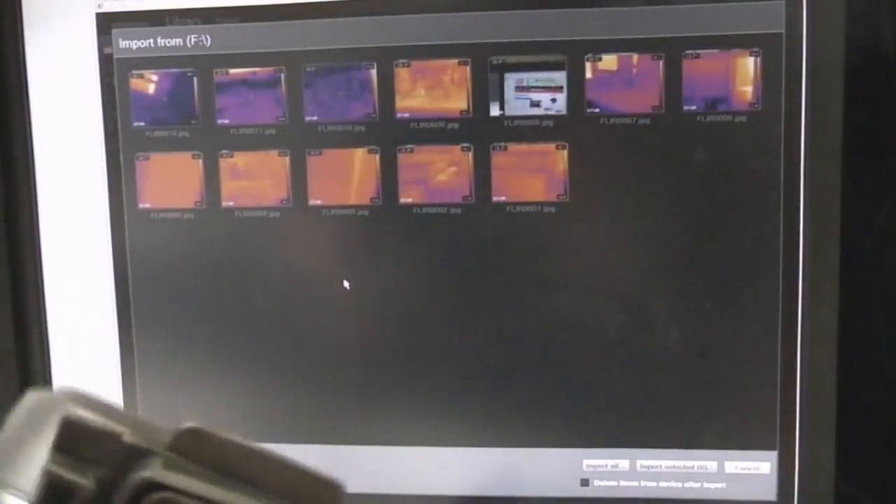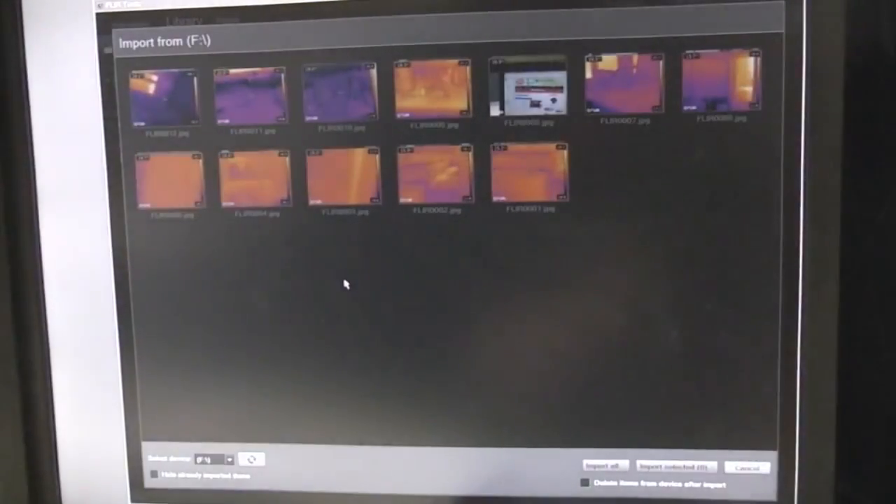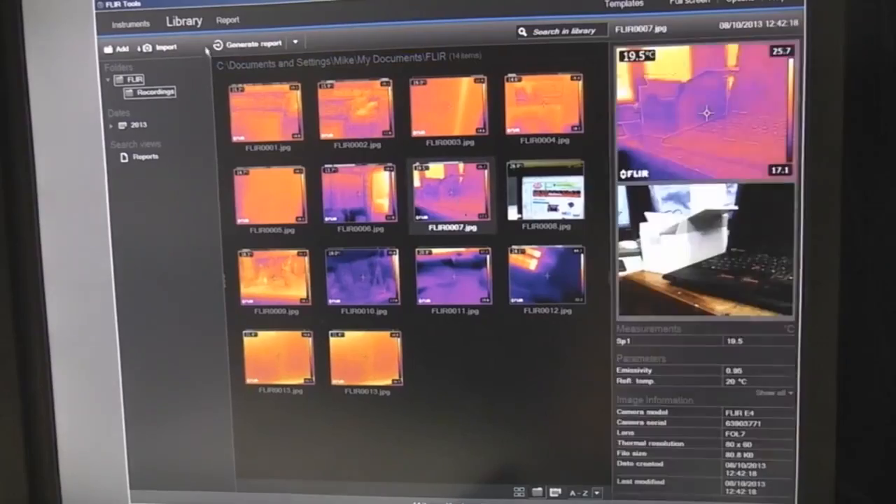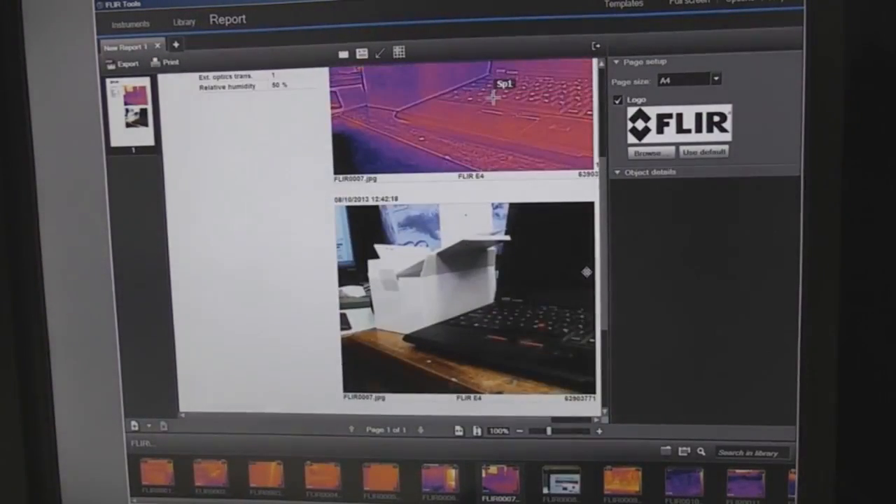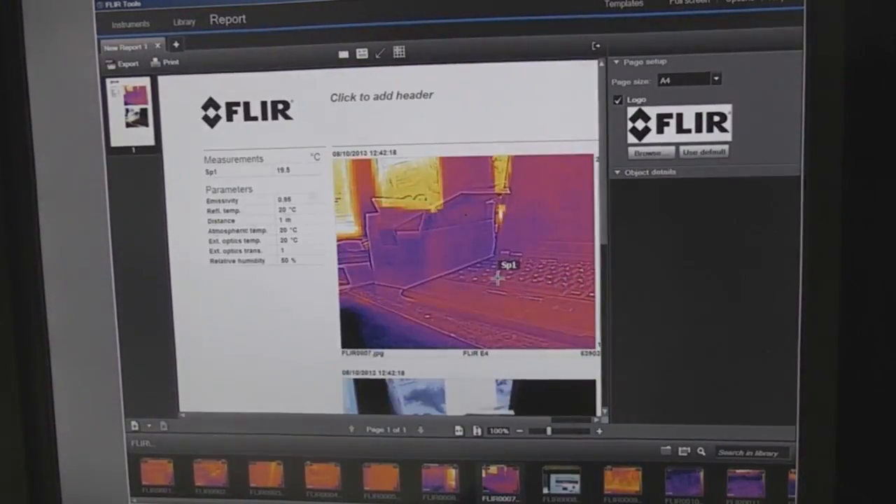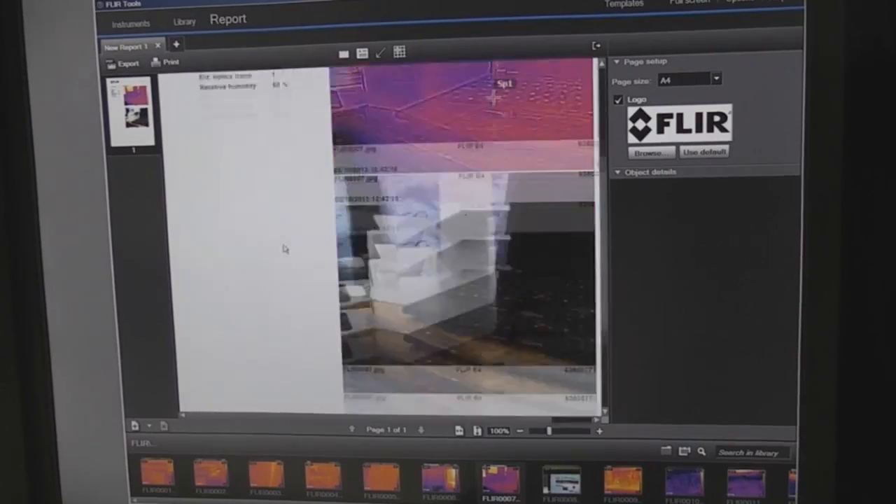Obviously this doesn't have any option for an SD card. What we can then do is select an image and generate a report, and that will show the thermal and the other images and all the measurement information, what the settings were, all this sort of stuff, what the ambient temperature was at the time.